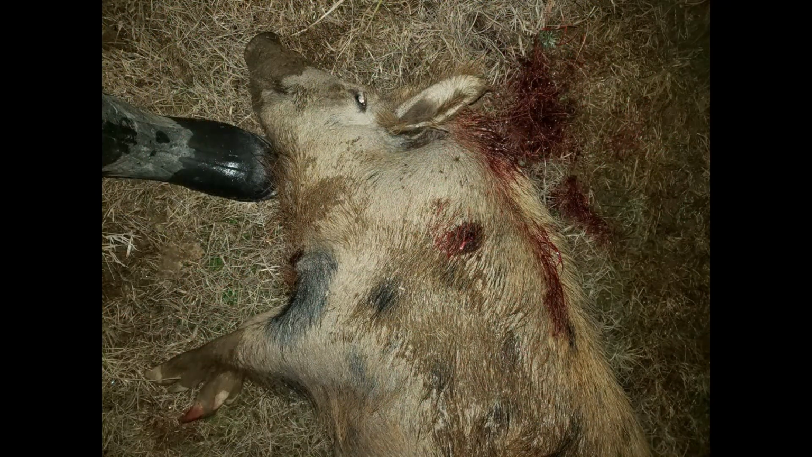This was the second one, the large sow. She took a shot up a little high in the spine. She did not die immediately. I ended up finishing her off, but she was paralyzed. Again, there's another nice exit wound from the Nosler ballistic tip when they exit.